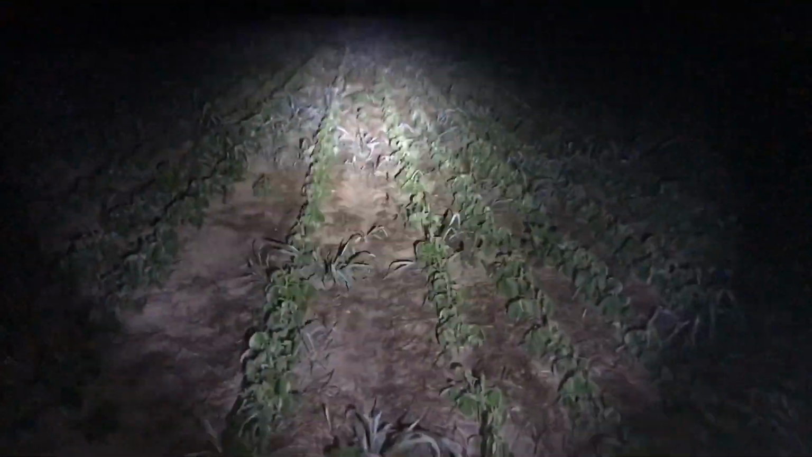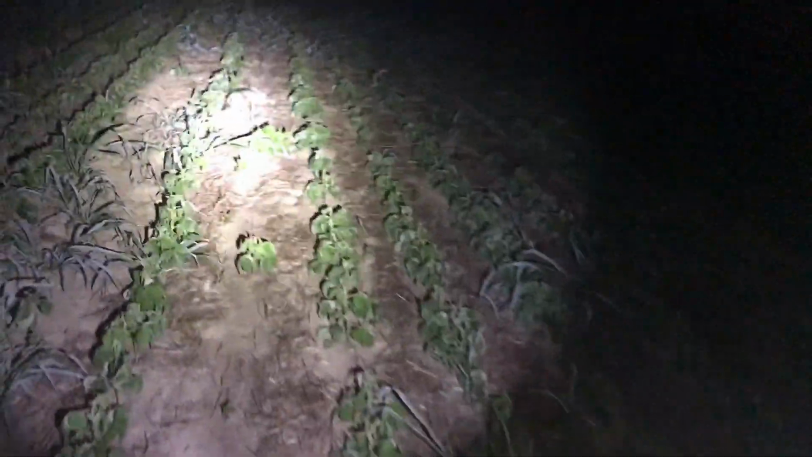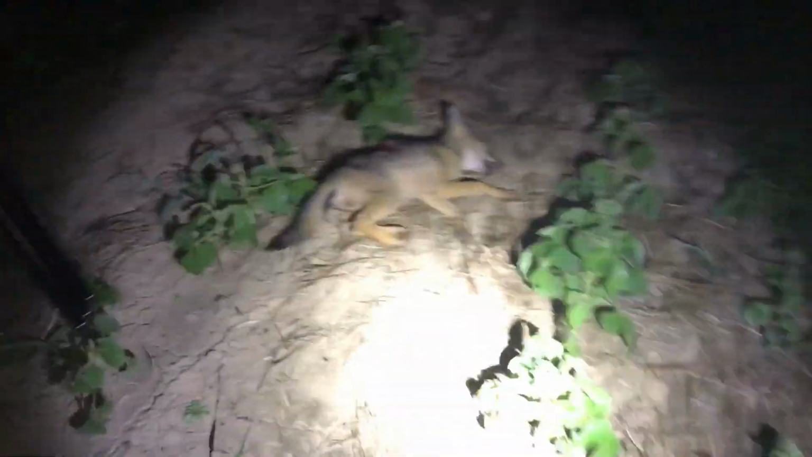There's one right yonder way. That's the pup, I think. Oh yeah, that is a little bitty pup. Dude, that is a little pup. That's the first one I shot. Yeah, sure is. Little coyote pup. That's him.